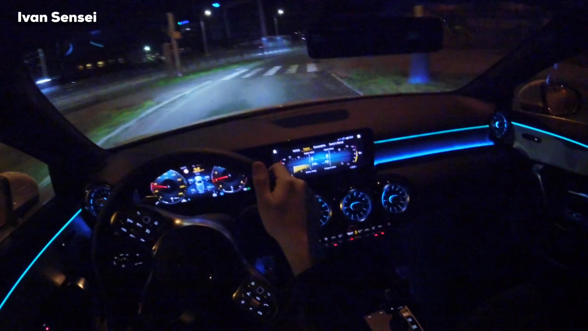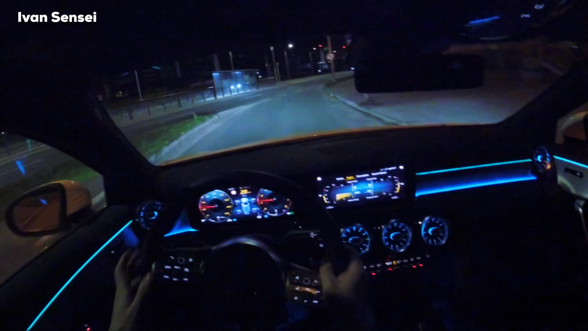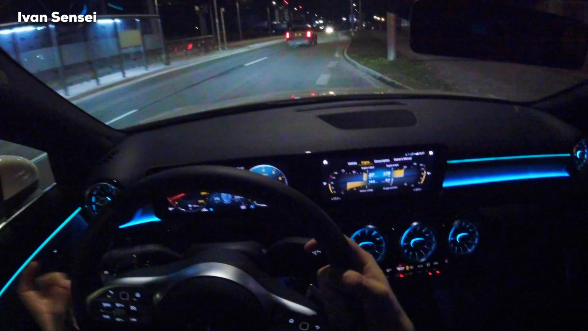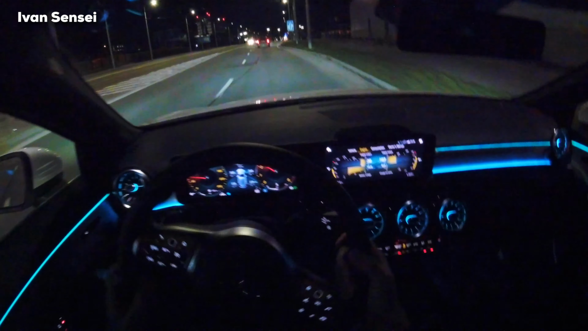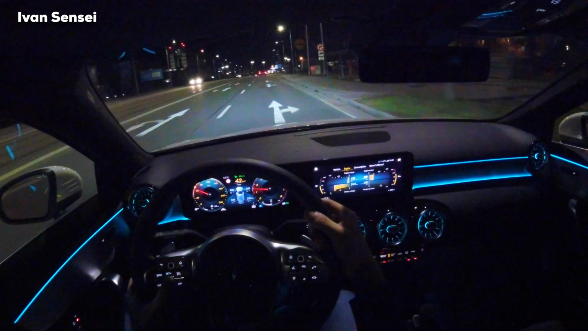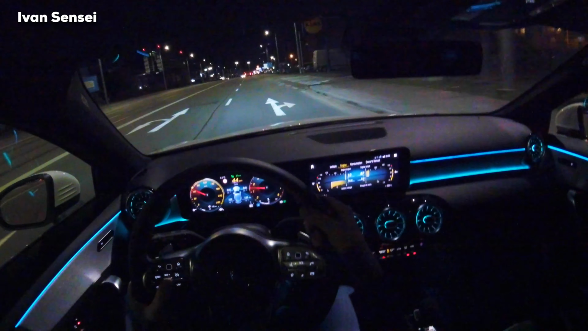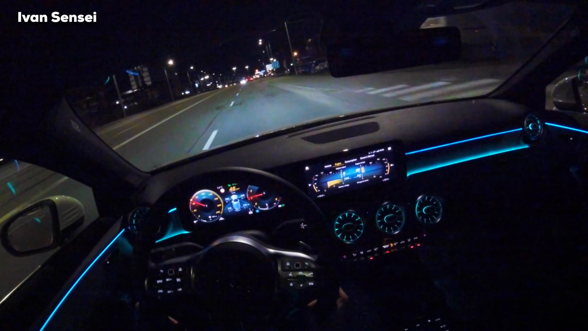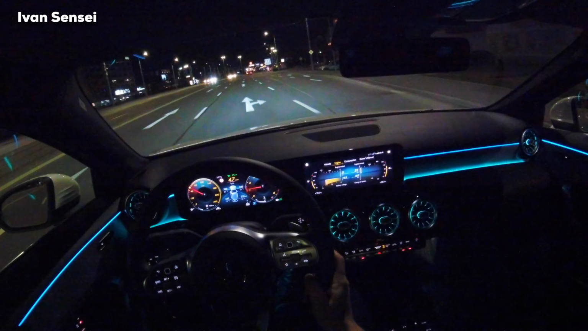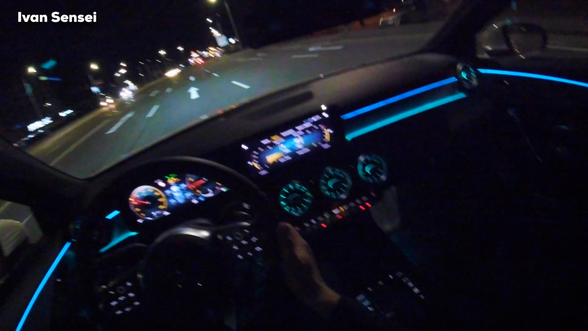This car is really stable even without the front wider track. So I drove the CLA and it felt very similar. I think the biggest change you would feel when you drive the 45 or 35, the AMG versions, because when you have more power, then the stability difference in the corners could be more noticeable.